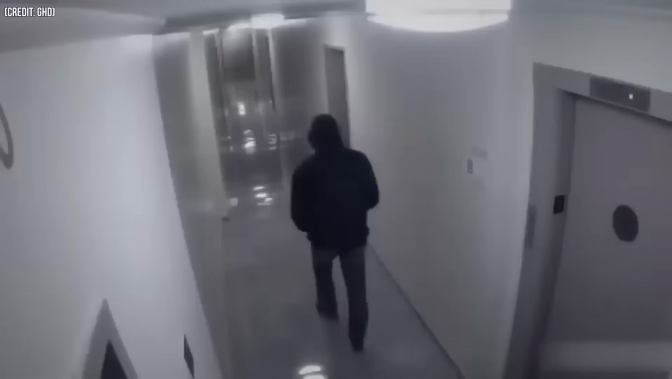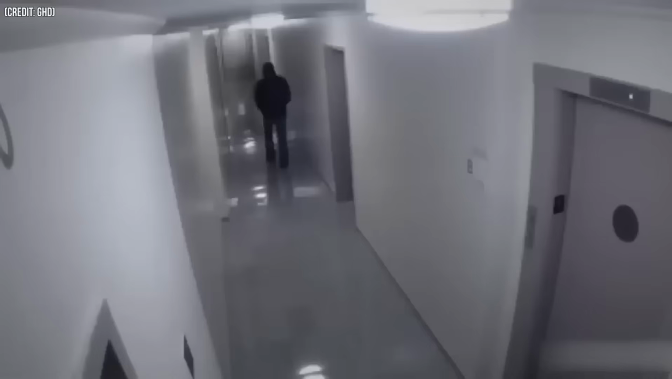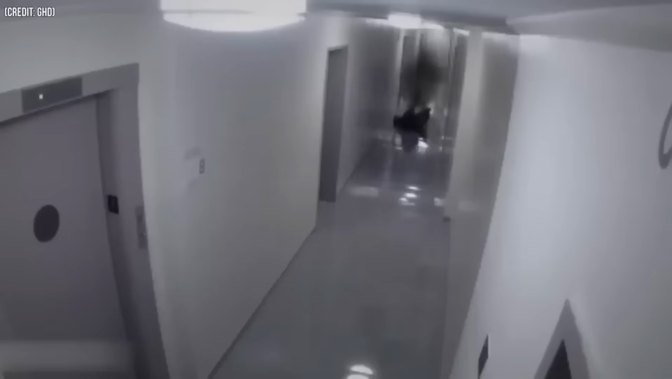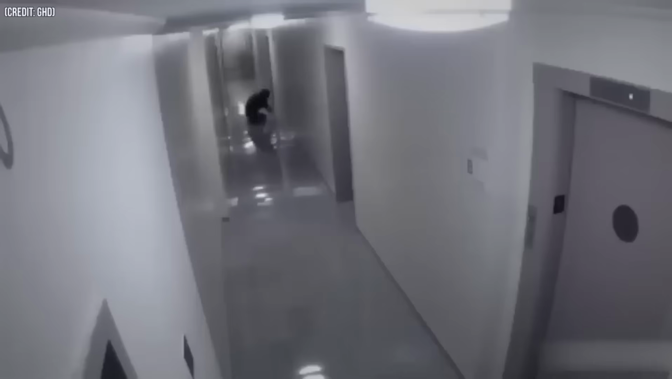This CCTV footage shows a man dressed in a black hoodie and trousers walking in the building. Suddenly, a black smoke-like thing appeared, and it looked like it pushed the man to the ground. The man actually fell, but it didn't end there. The spirit then pushed him to the ground and dragged him down the hall by his leg, before letting go and disappearing as fast as it appeared. The man then jumped up and ran for his life without even looking back.